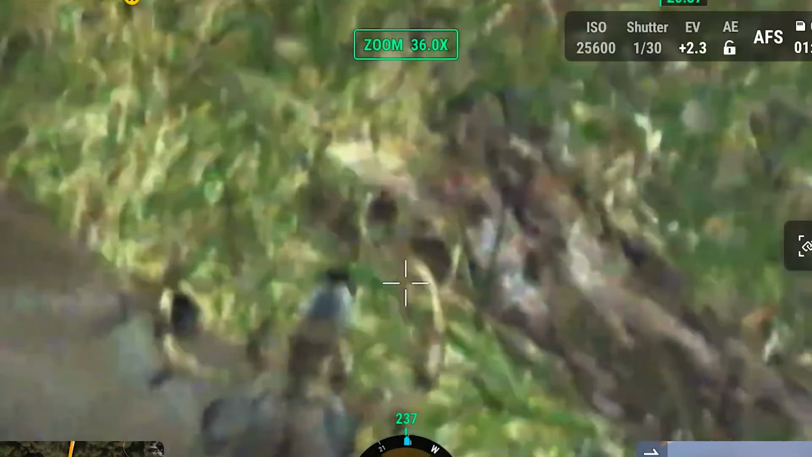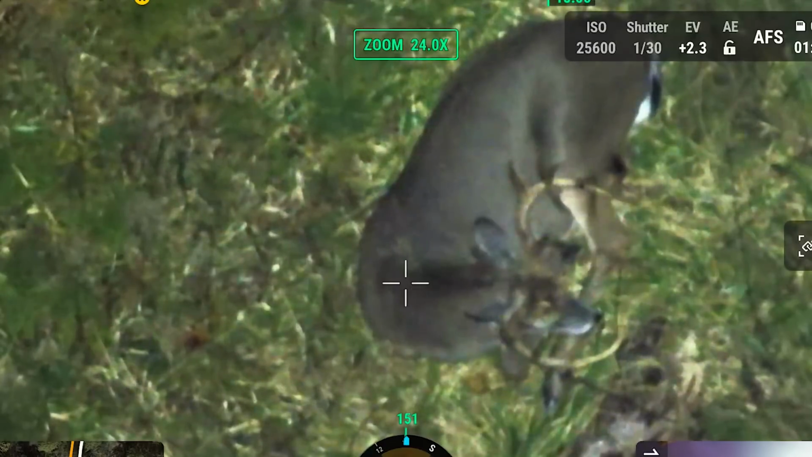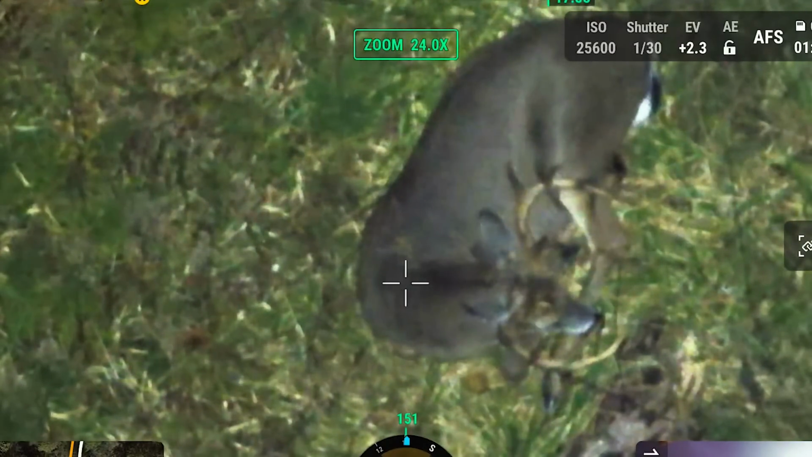You see the double split brow? Split brow tines. Look, like he doesn't care that that light's on him. I think that's your buck. I mean, I'm so convinced. If you want, we can move, and then we're gonna have good reception. All right, I think we just found his buck.